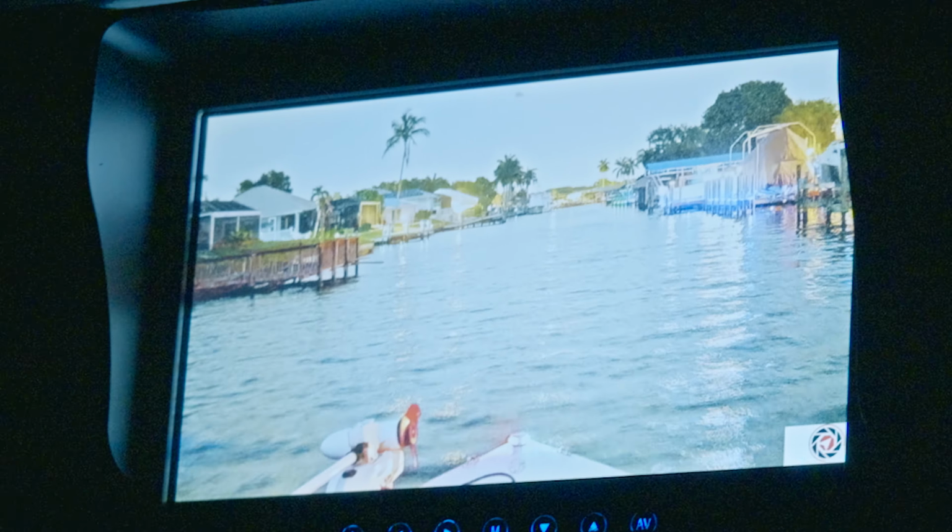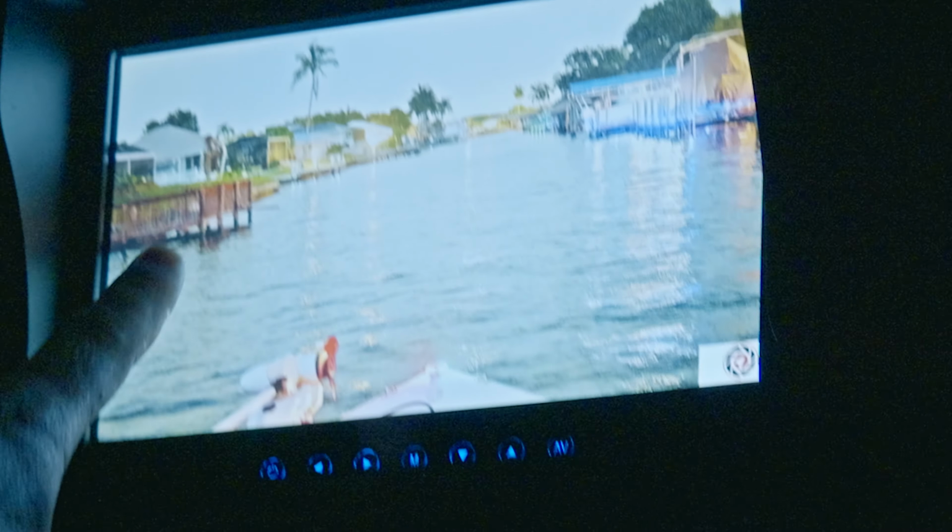Now Andrew has a pretty cool setup here. It has a separate screen, but you can also plug this directly into your chart plotters, your Garmin, Simrad, Hummingbirds, Raymarine. And it really helps you see all the docks and pilings in the narrow canal. Like you can see this house right here. It's still got debris from hurricanes sticking out, like a 2x4 sticking right out of the side of there.